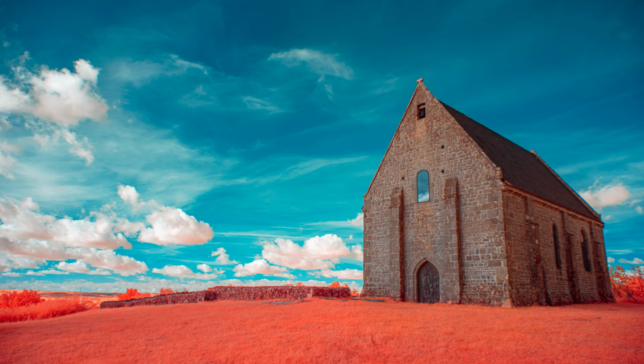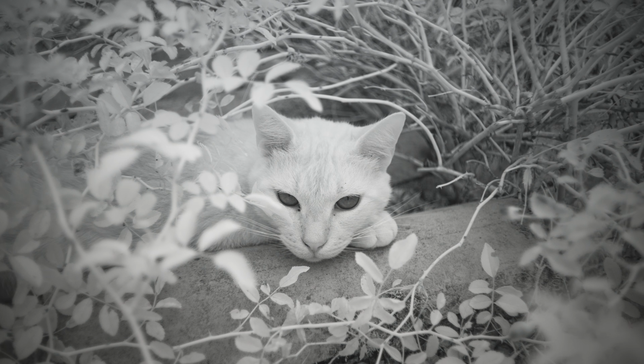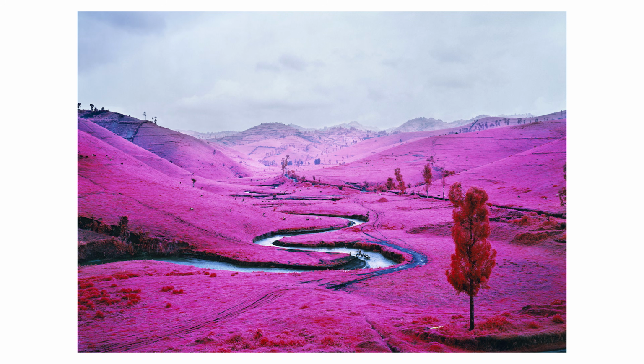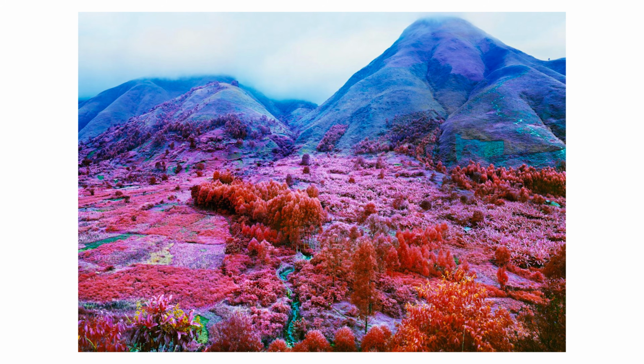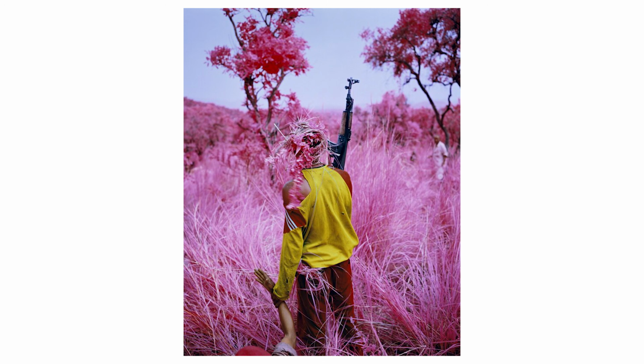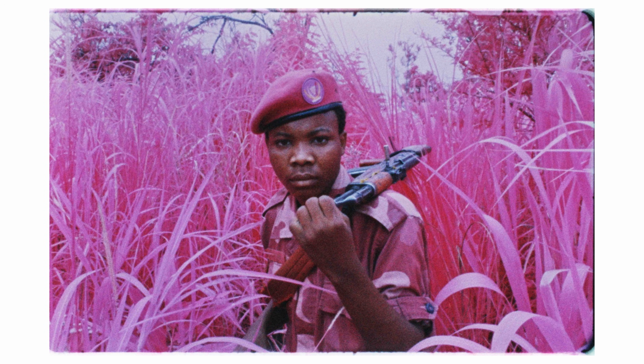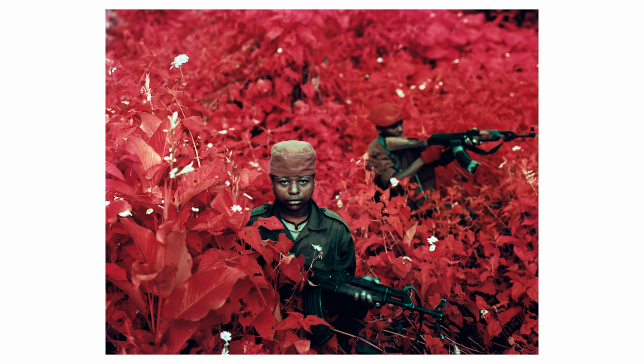I played with infrared photography in the past, but I am really curious to see how the wildlife would look in infrared. For this project, I am taking inspiration from the work of Richard Moss, a photographer who used military-grade infrared film to capture the rebels in the eastern Congo. His use of the Kodak Aerochrome film makes his work truly unique.